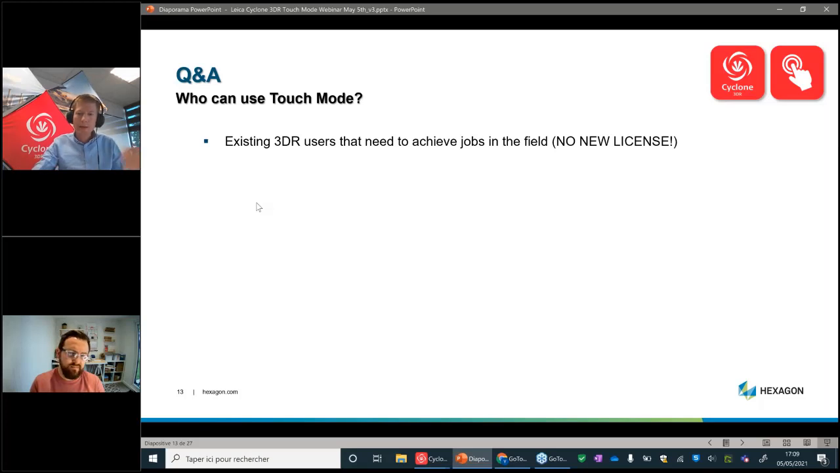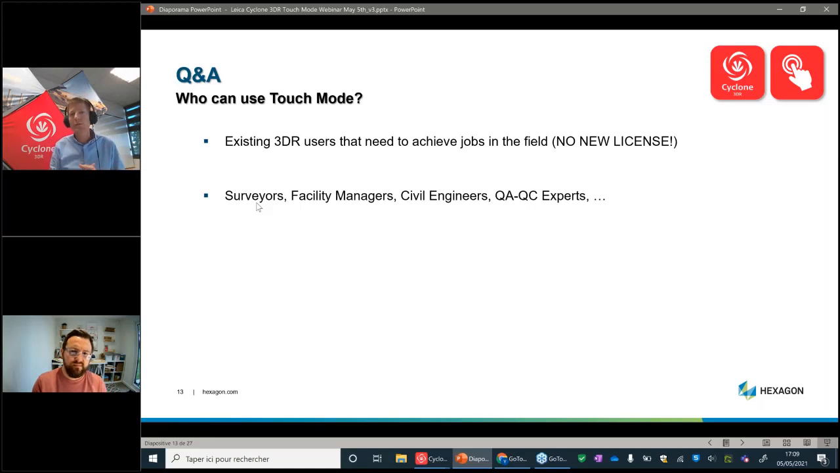And so the idea, not only 3DR is very popular for surveyors, but what we think is thanks to this new and simple UI, the target is to let facility managers, civil engineers, QA/QC experts benefit as well from features in the field. And finally, anyone who joins the Reality Capture ecosystem should definitely give a try to Cyclone 3DR touch mode.